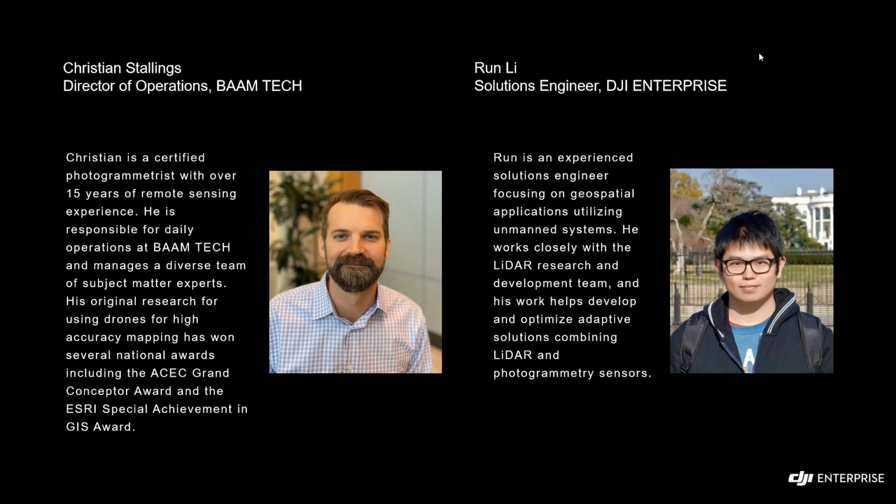So my role involves a lot of research in LiDAR as well as photogrammetry sensors and software and hardware to help improve the workflow for people using these sensors with our aerial platforms and improve the efficiency overall.